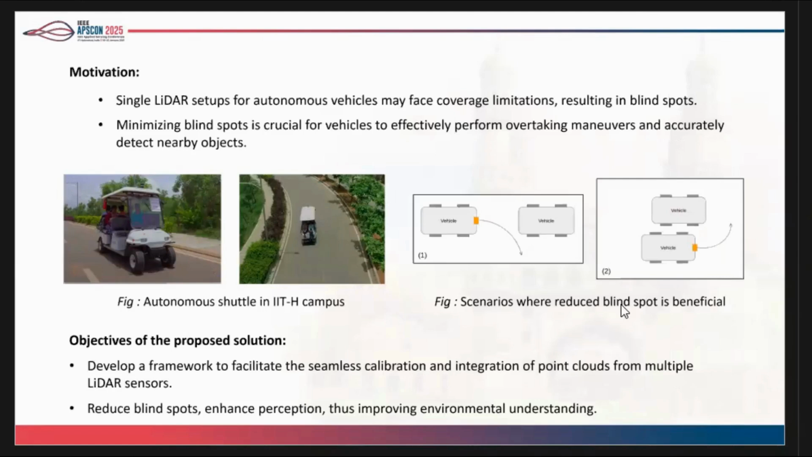One issue we face is that whenever another vehicle, or someone from behind, comes close to my vehicle, there is something called a blind spot in sensors. Since the LiDAR is placed on top of the vehicle, a very significant blind spot was created. Our main aim was to reduce this blind spot, so we came up with combining point clouds from multiple LiDAR sensors.